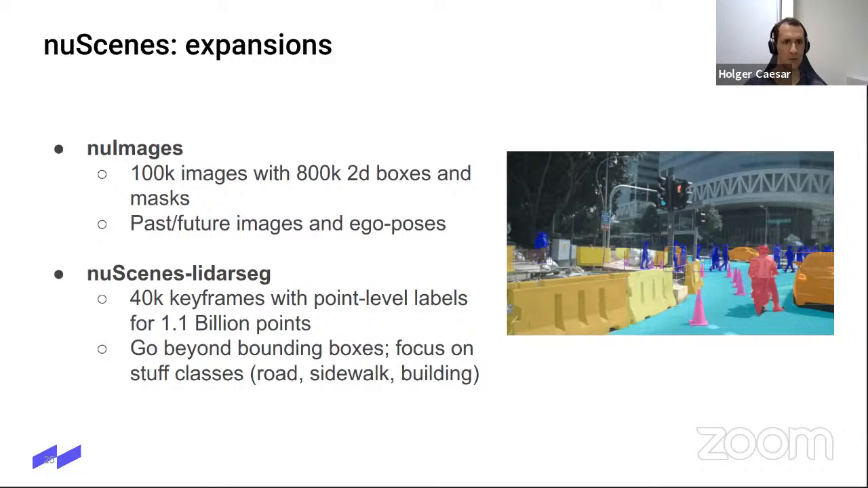And then another project was nuScenes LiDAR-seg. Here, what we did was basically we took nuScenes and annotated every single keyframe, 40,000 keyframes, with point-level semantic labels. So for 1.1 billion points, we annotated them with a label saying this is a car, this is a road, sidewalk, etc. And I think this is very important, LiDAR segmentation. It has received a lot of attention in the last year, but I think it should still be more important.